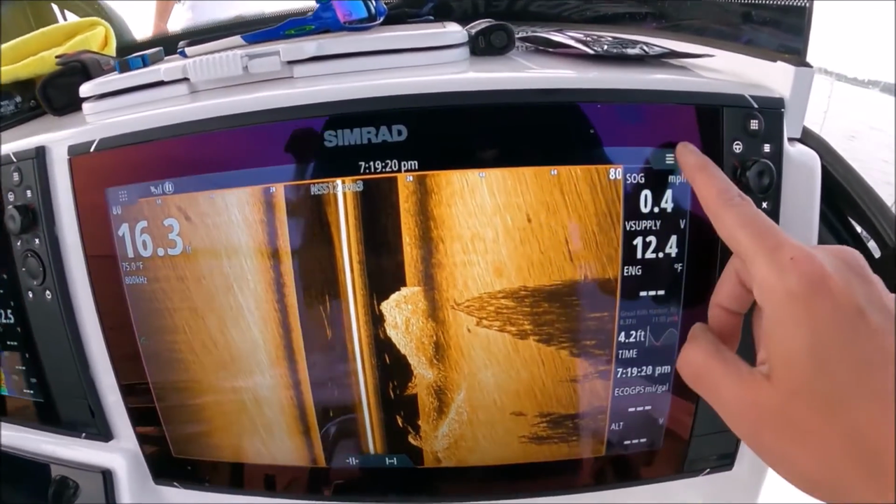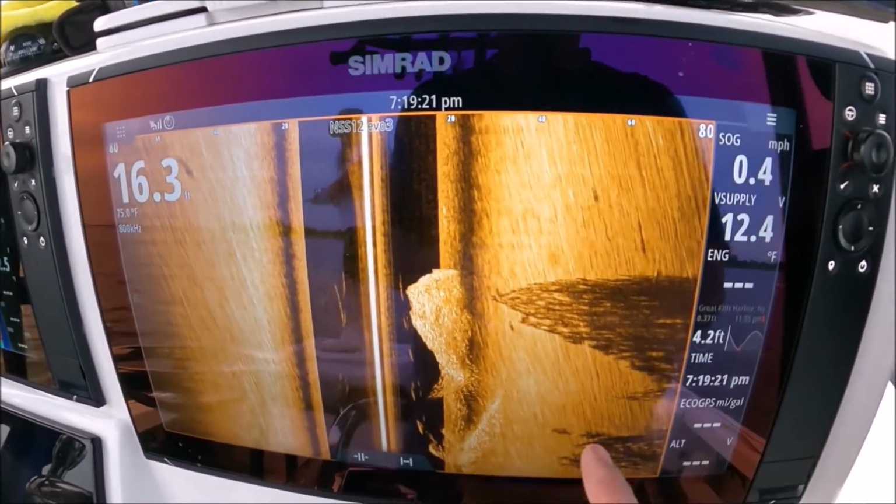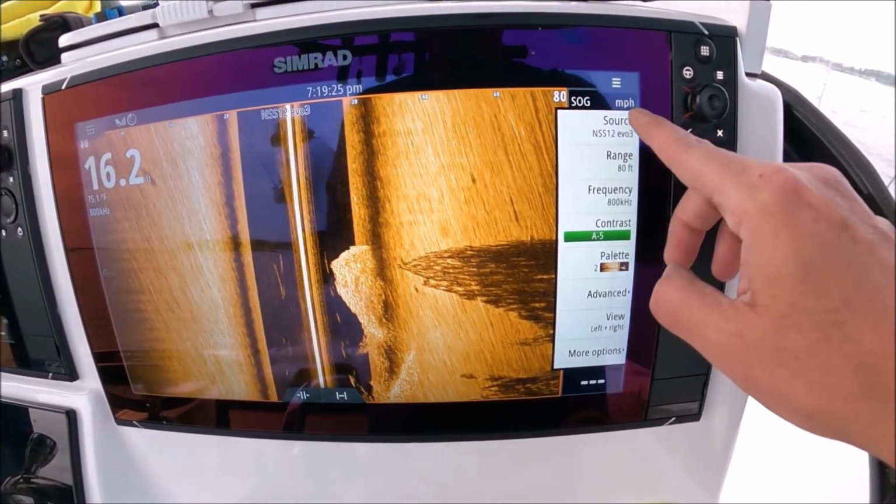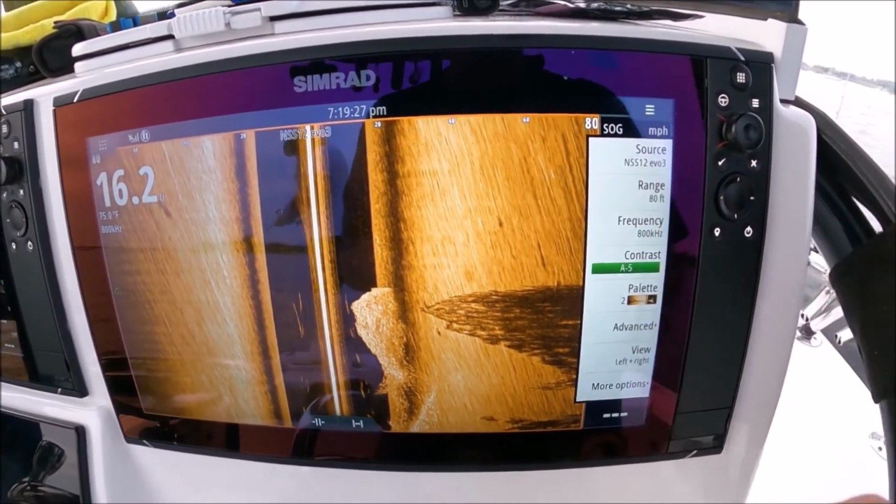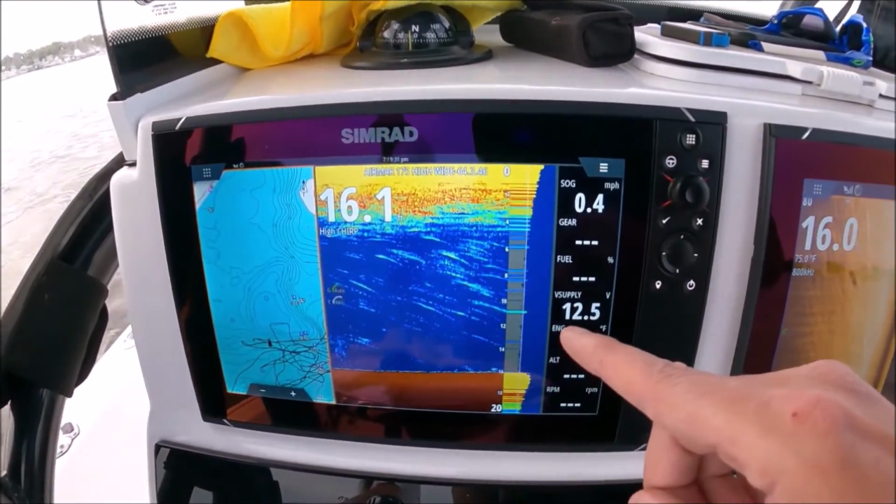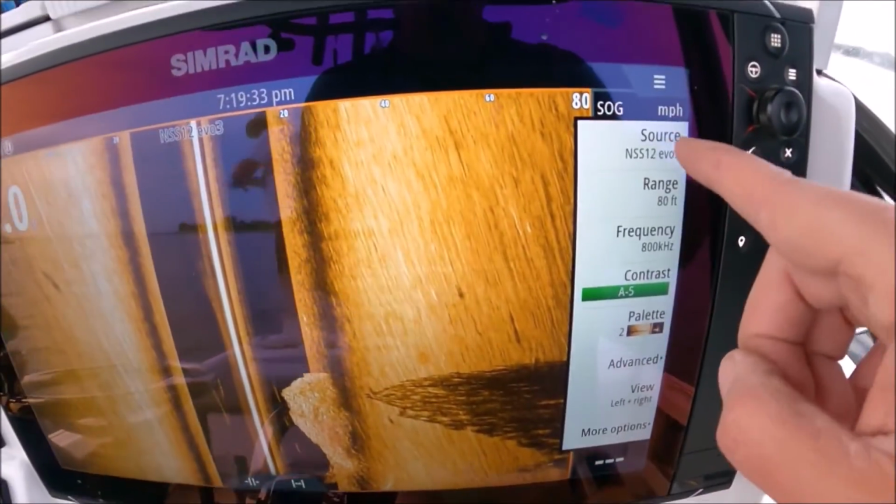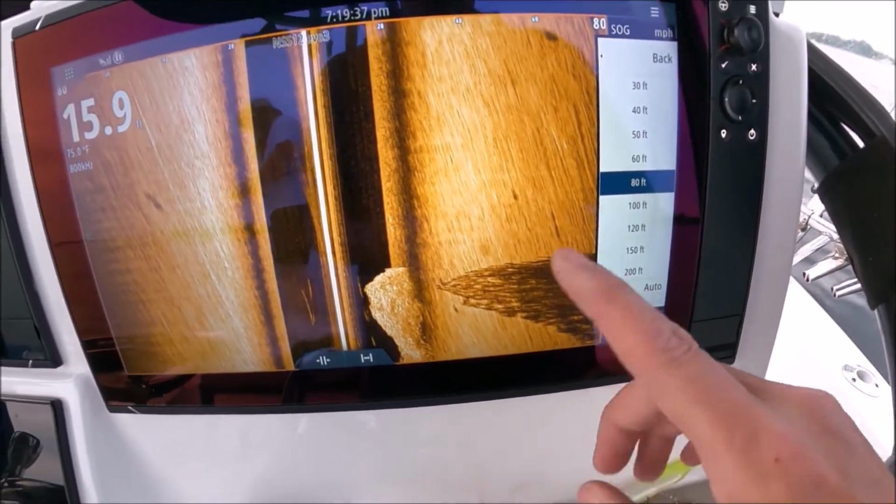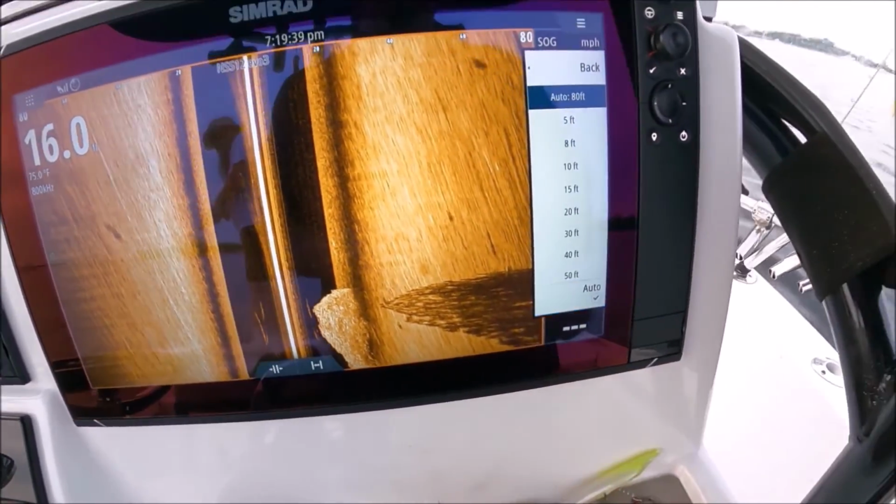So in our settings here, in the menu, make sure it's highlighted in orange. So we're going to hit our menu. And we have our source. That is the transducer I'm using. I'm using a transducer plugged into this 12-inch, that's why the source we have selected is the 12. Range, you can leave that in auto. I usually leave it in manual so I can adjust it myself, but select your auto.